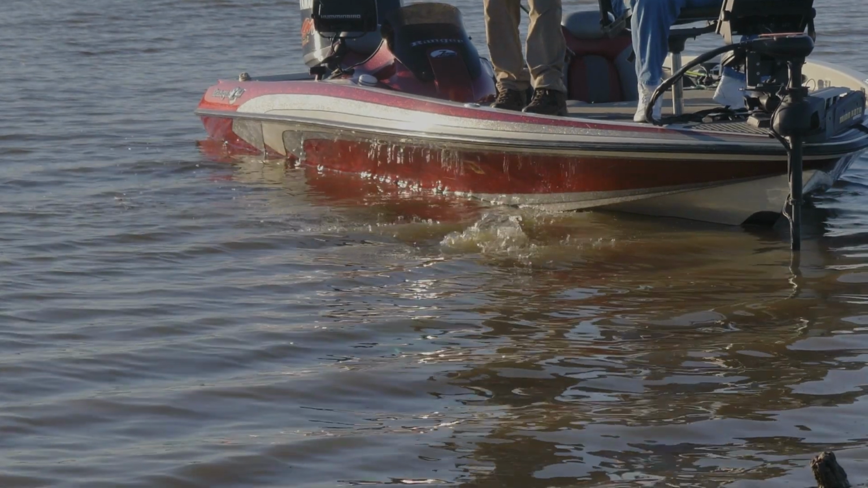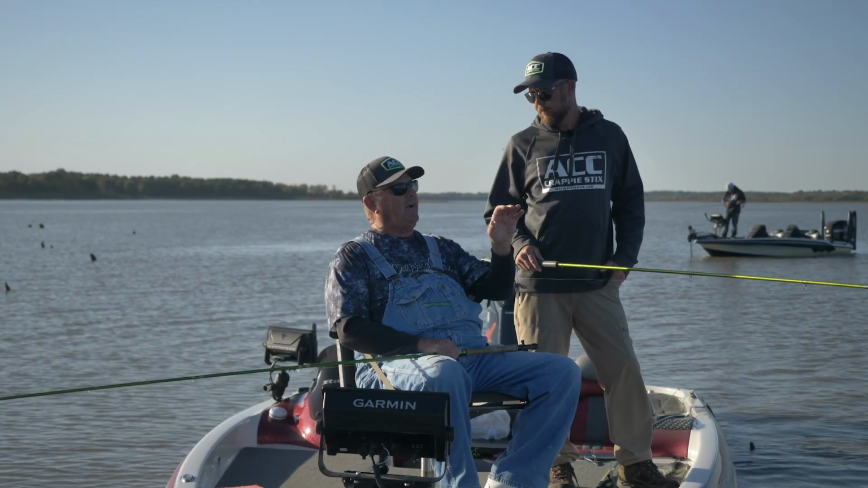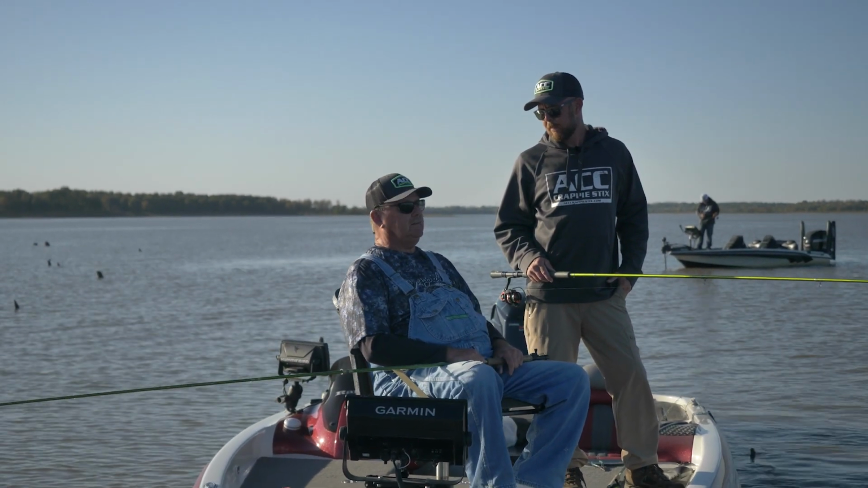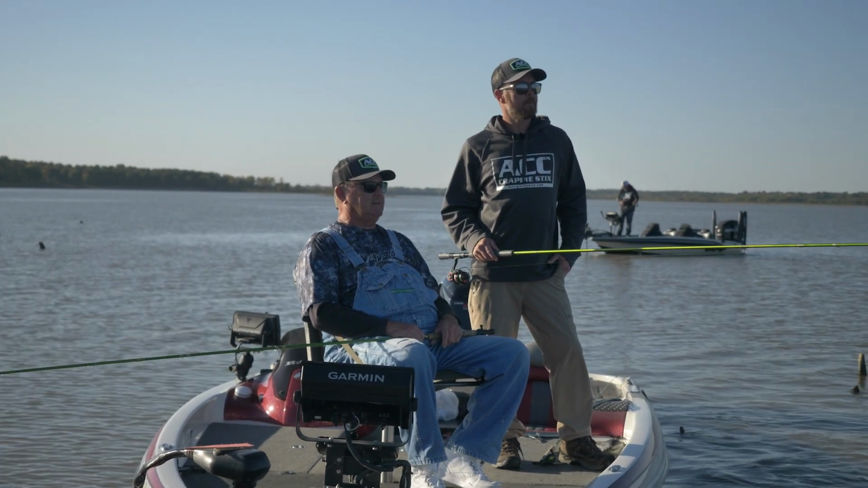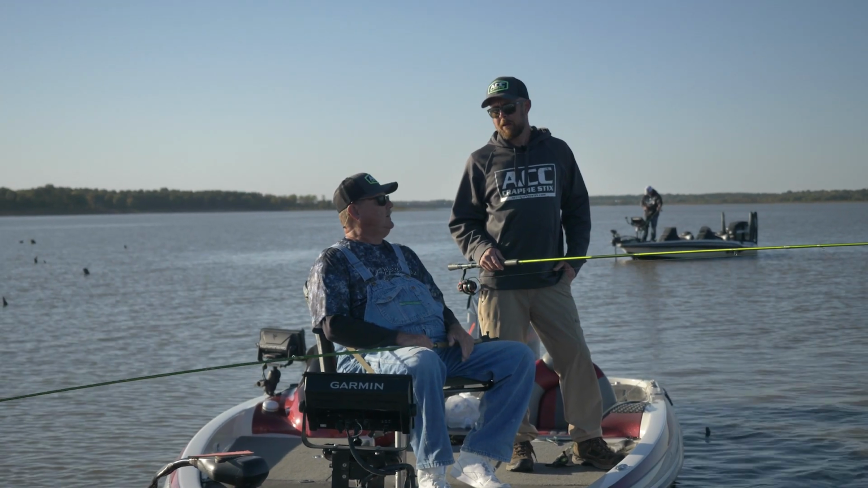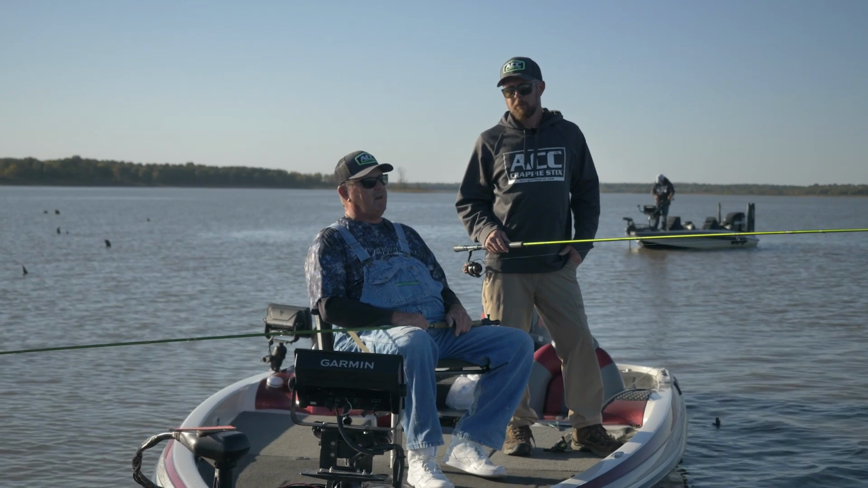I'm going to be 70 here real quick, and I'm really surprised how much of the standing timber in this lake is gone already. Yeah. Some of it's still down there, you can see. Yeah, but when the lake gets up to normal pool, you won't see this right here. It's amazing how much of this timber has disappeared out of this reservoir.